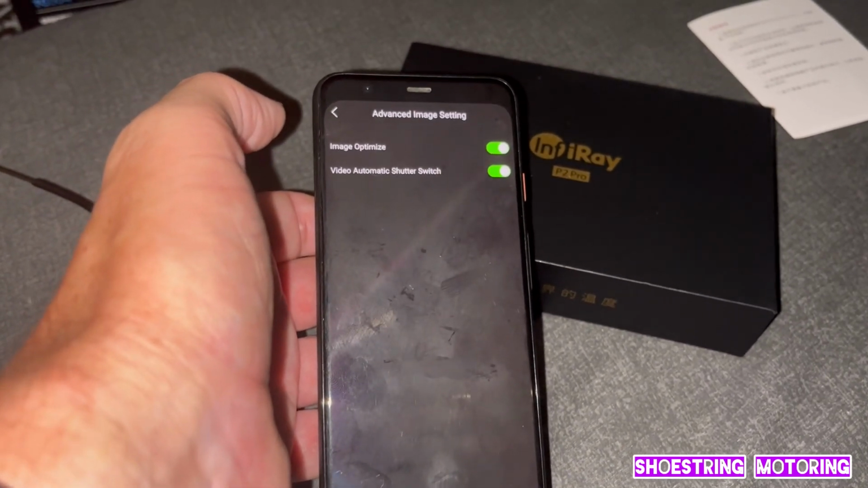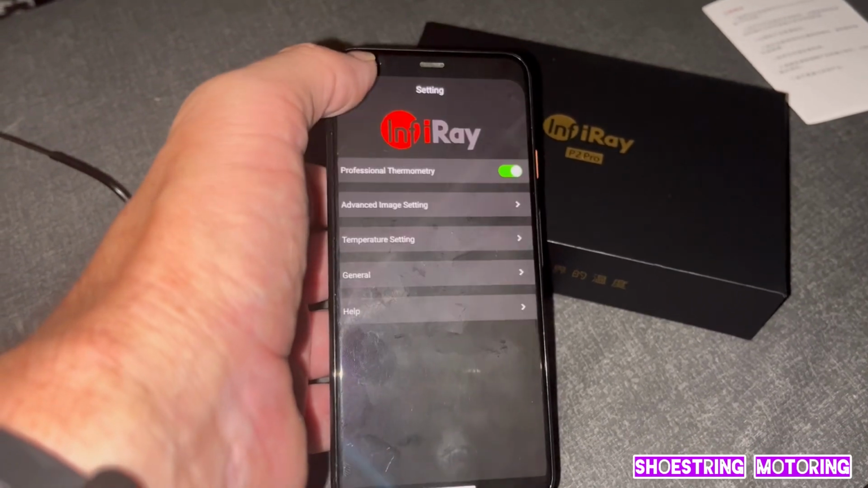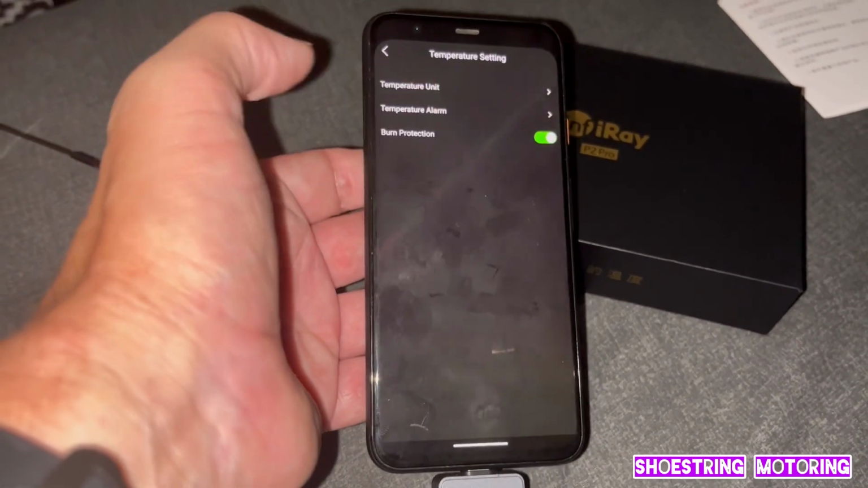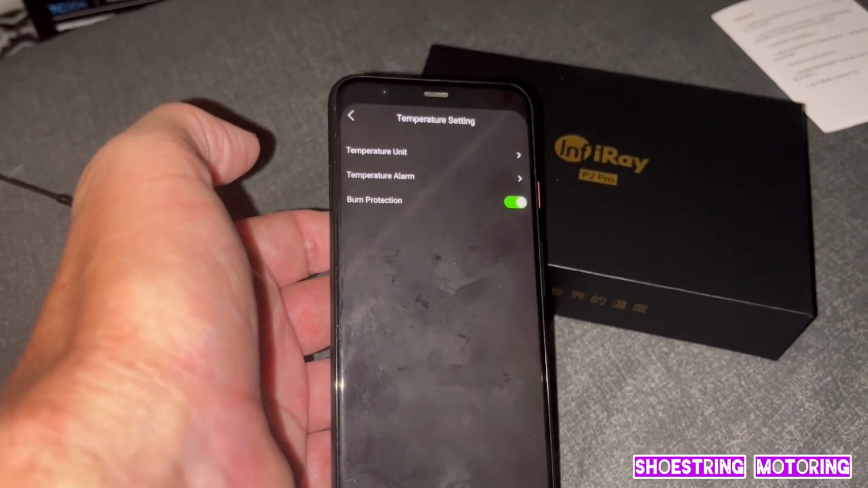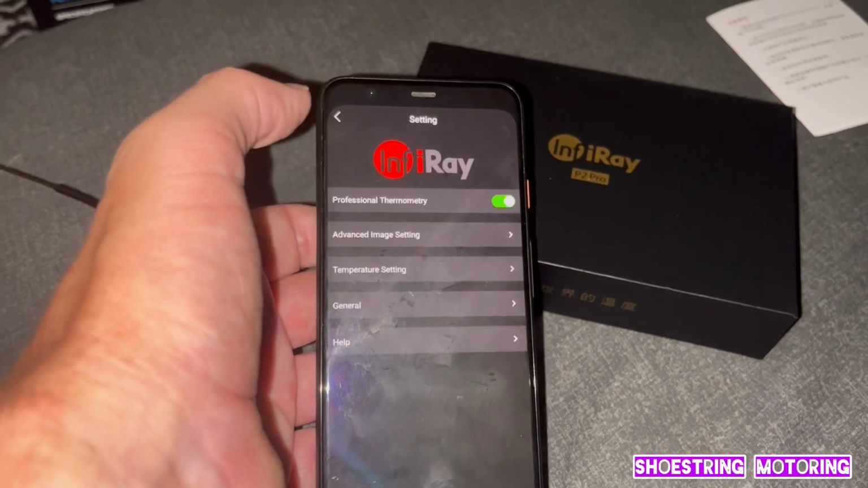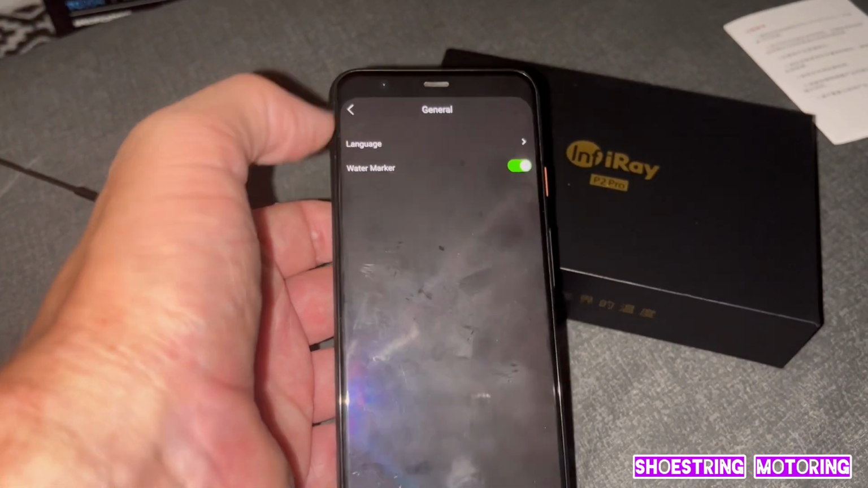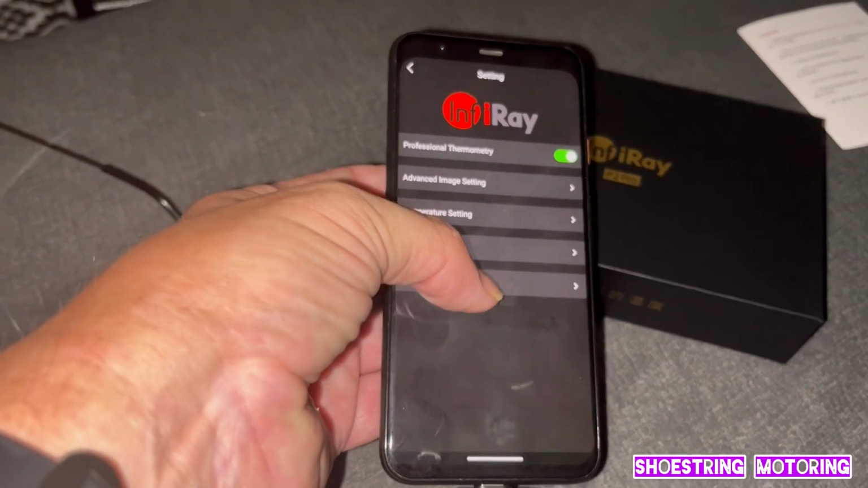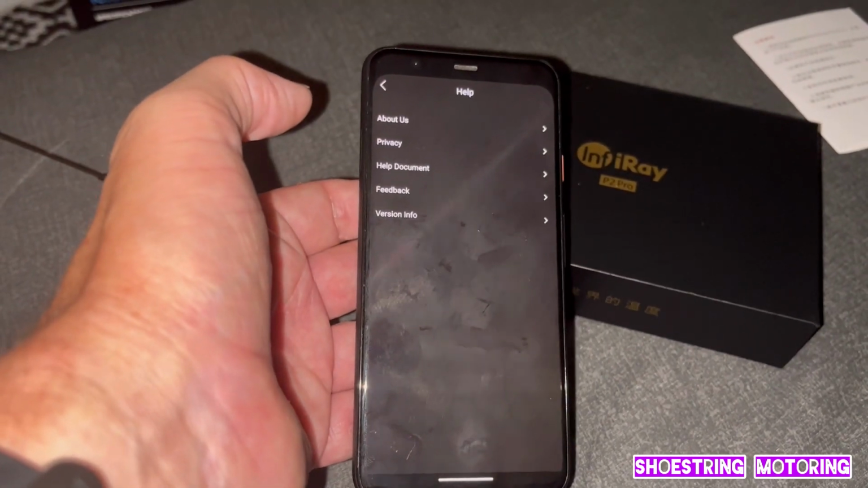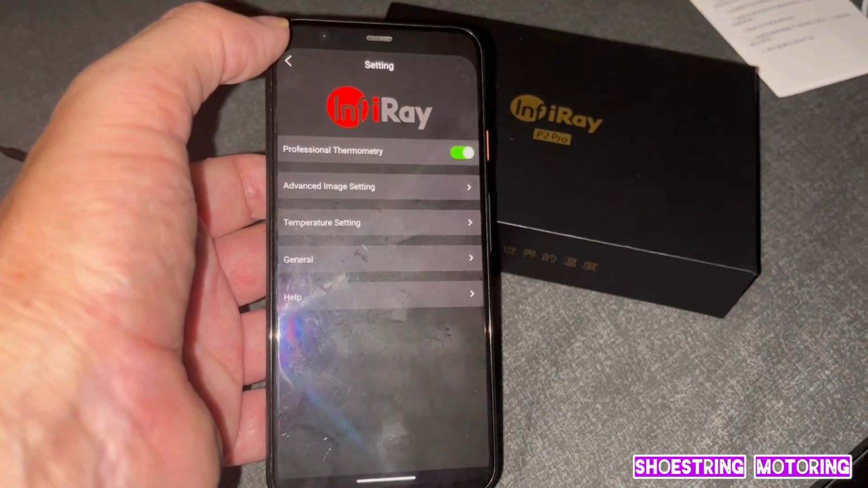That's image optimize and video automatic, they're on. Temperature setting, that's nothing, I'm using degrees C, but you could change it to Fahrenheit or whatever you want. General settings, you can change the language. And help, just help documents, which I've gone through and I can't find anything that relates to the video.